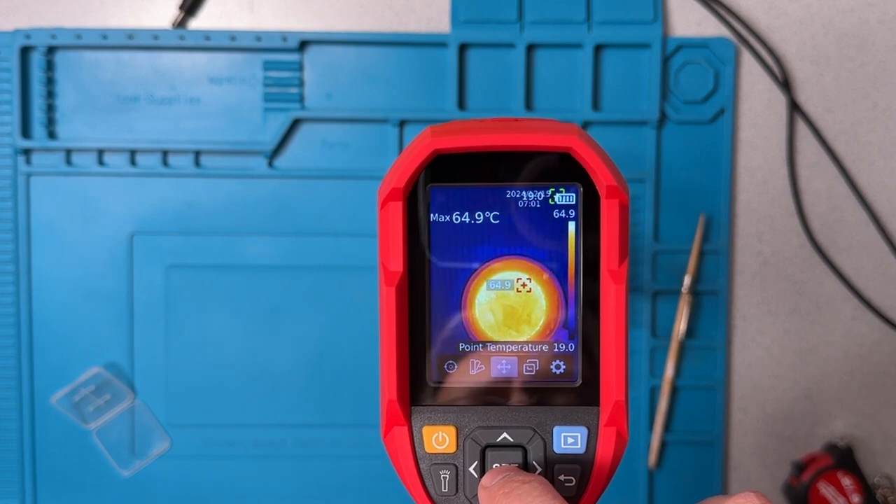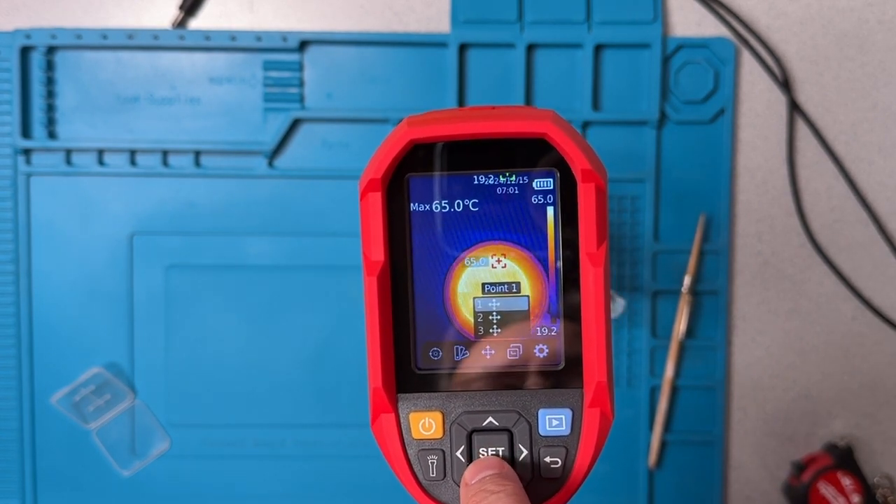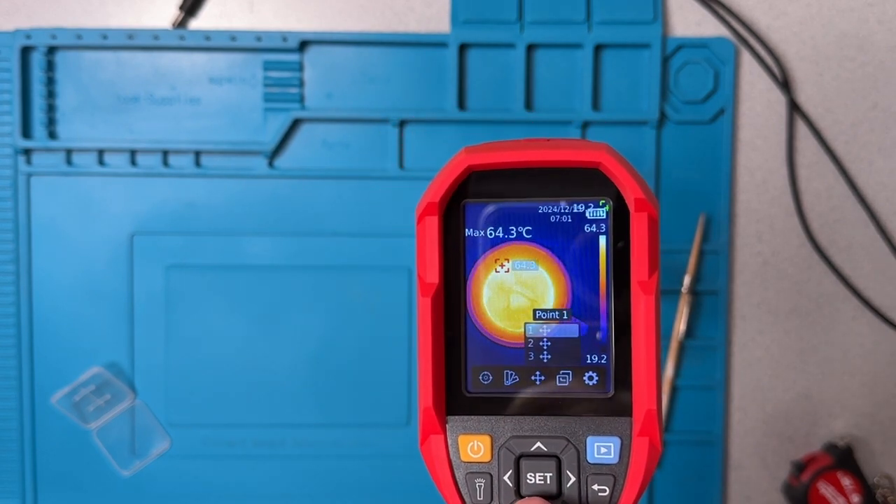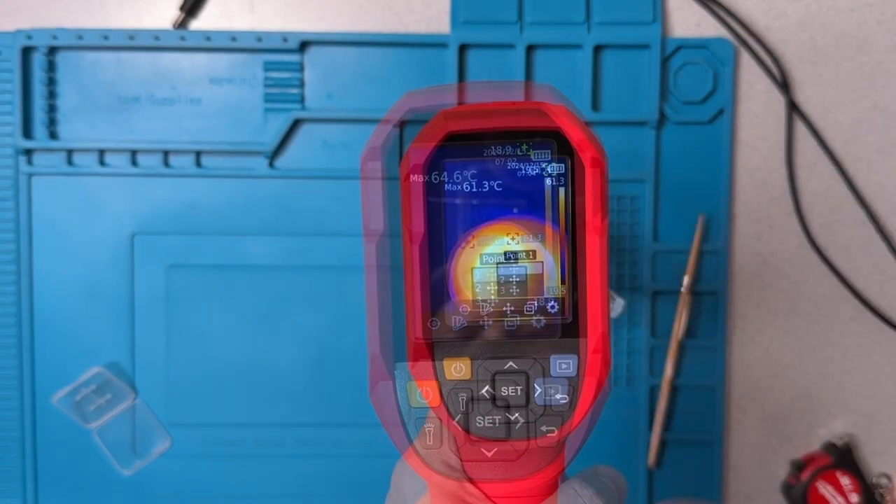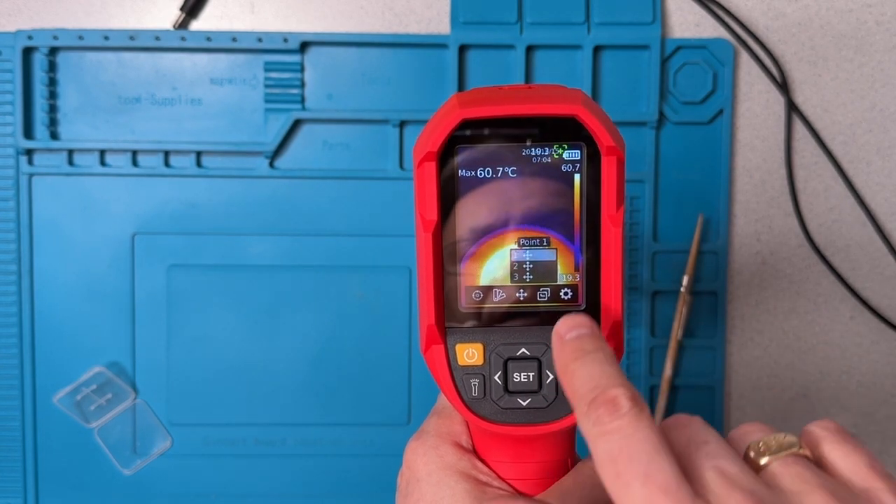Then we have a point temperature feature. So this is kind of cool. It allows us to put a few different markers on the frame where we want to see the temperature. There's 3 available. That's all there is. The way these points work, we have to be very attentive.